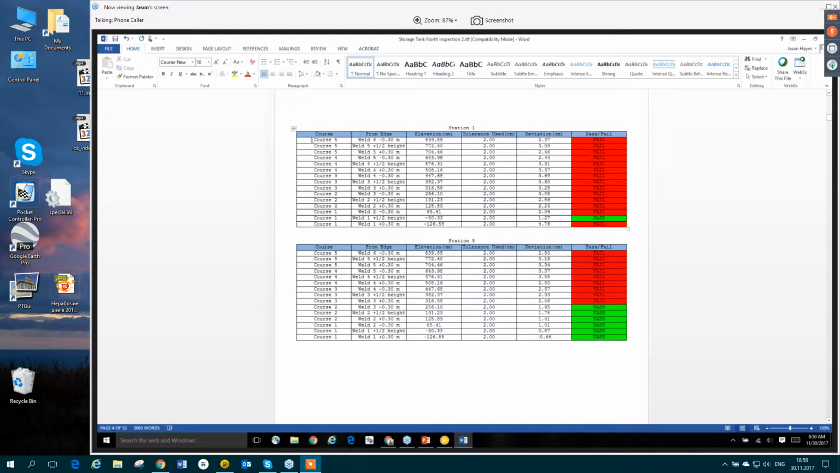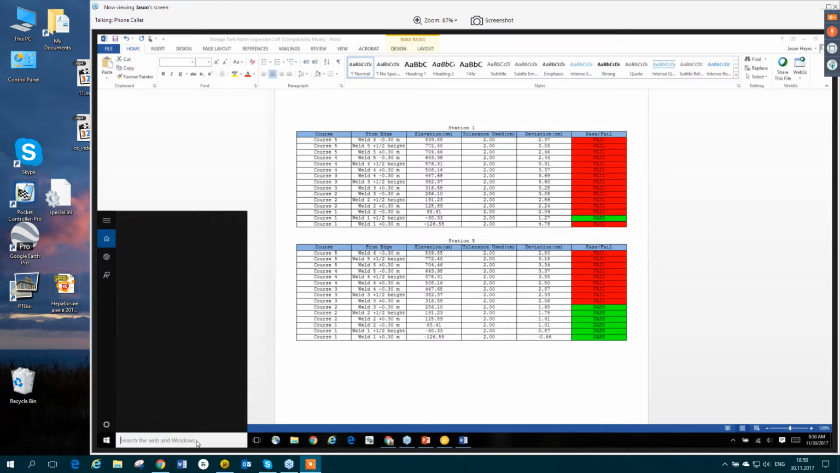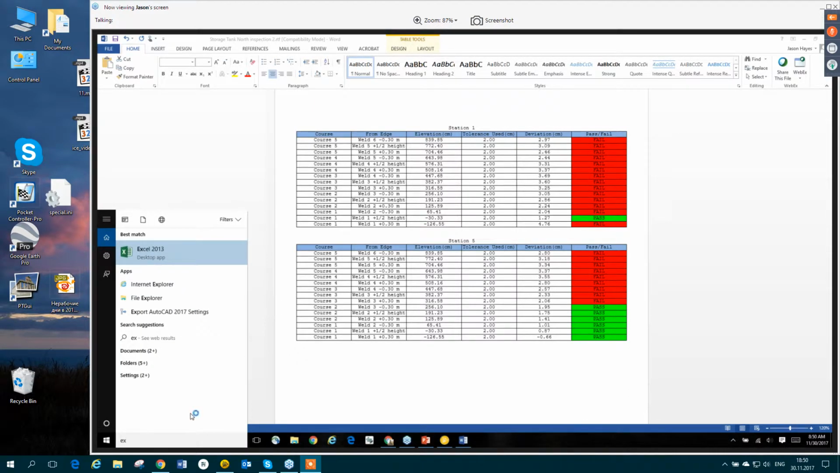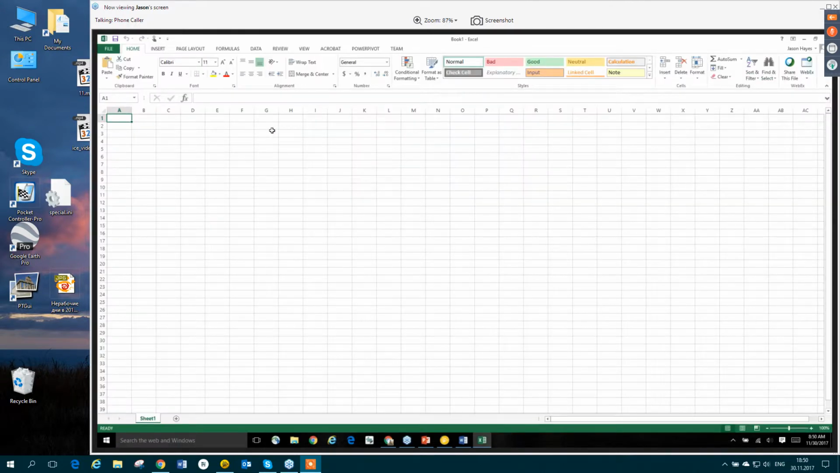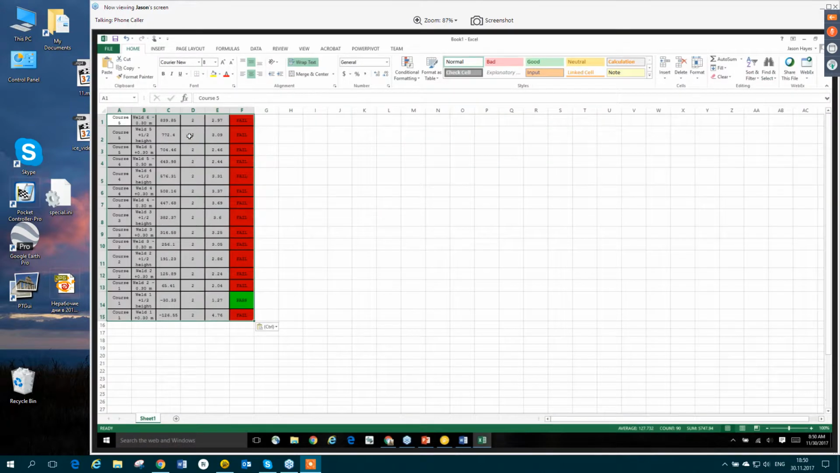Now this is important. These are all in table form. So I could copy these and paste them right into a spreadsheet like Excel. Now this is important because most of these tank companies have already created spreadsheets. A lot of them will tell you they have their own programs they've developed. Most of them have made something in Excel.